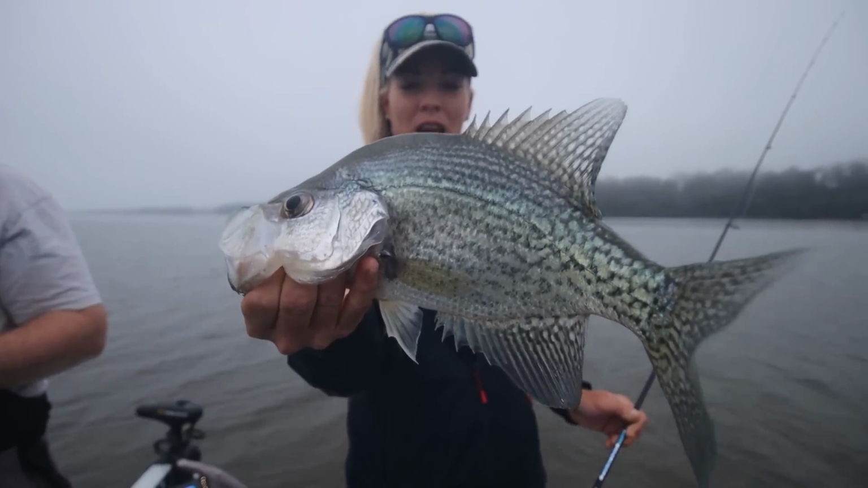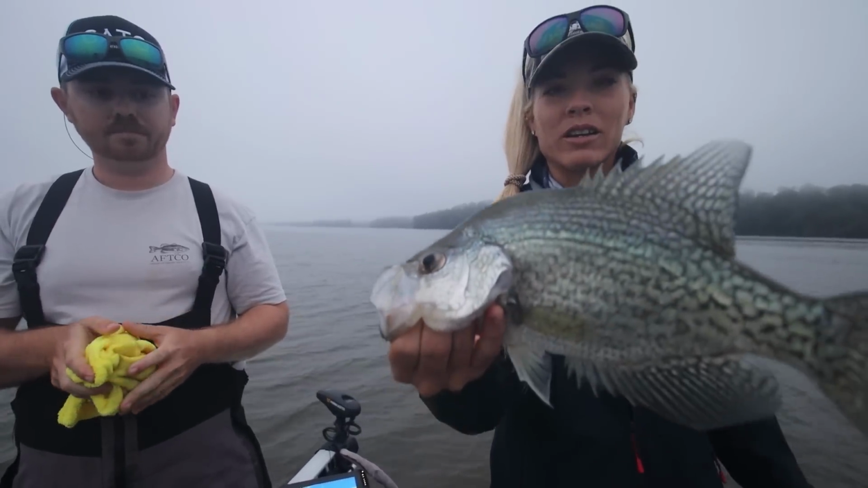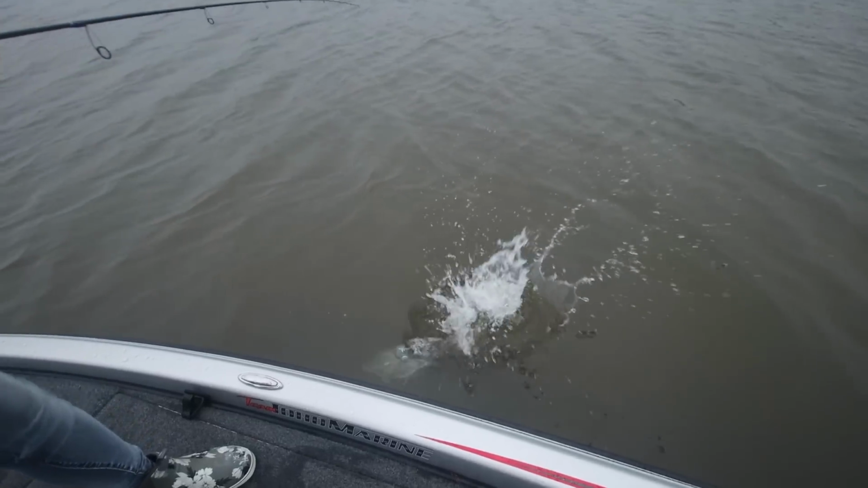Woo! And that's a female? That could actually be a male. It depends. The other one we caught earlier was definitely a big female. Big female. Okay. And I know the males are usually smaller. Yep. All right, we're gonna let them go and catch some more fish.